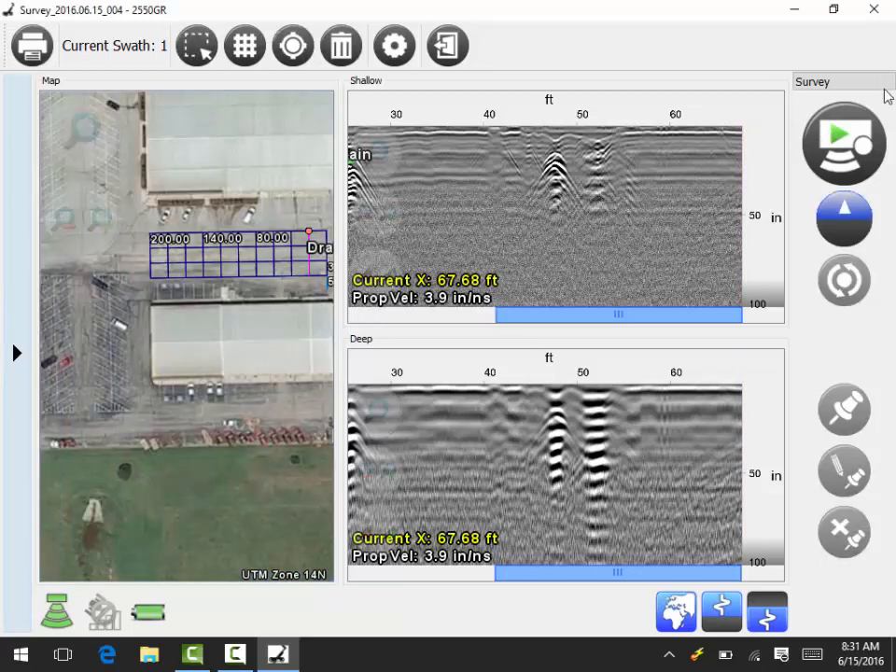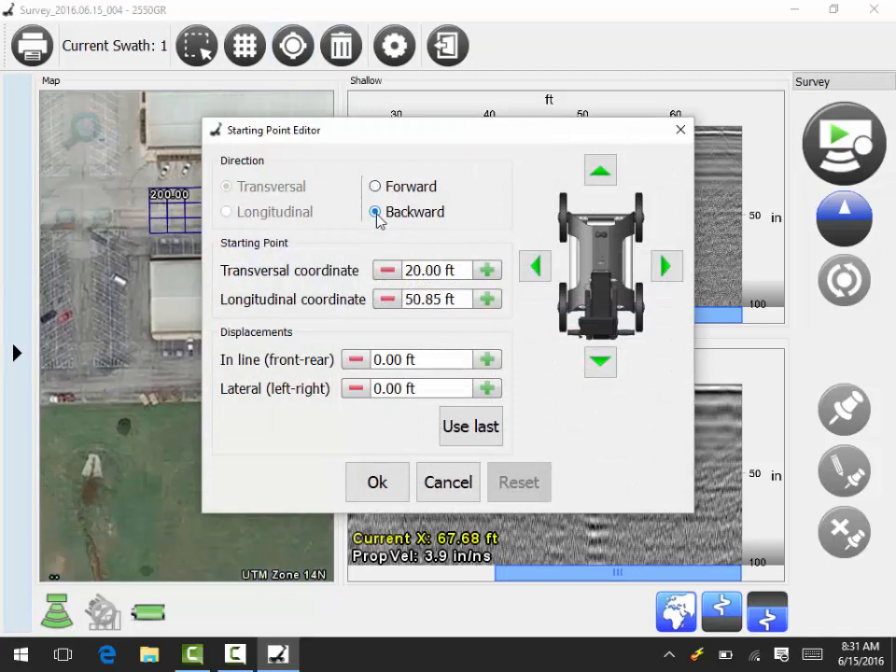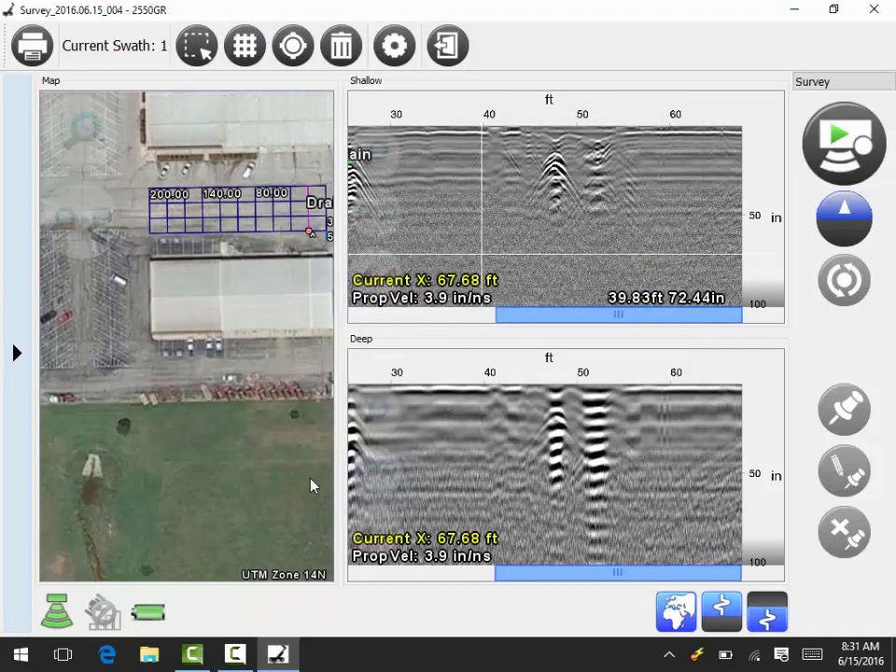Now for this one, you notice that it shows that I need to go all the way back up and start from the same end that I started before. I can choose to do that, or I can change my starting point, and I'm going to tell it to go backwards and select OK. Now you notice that my reference point is now down here. So I have moved over 20 feet to match my grid. I'm in place, and now I'm going to start my next scan.